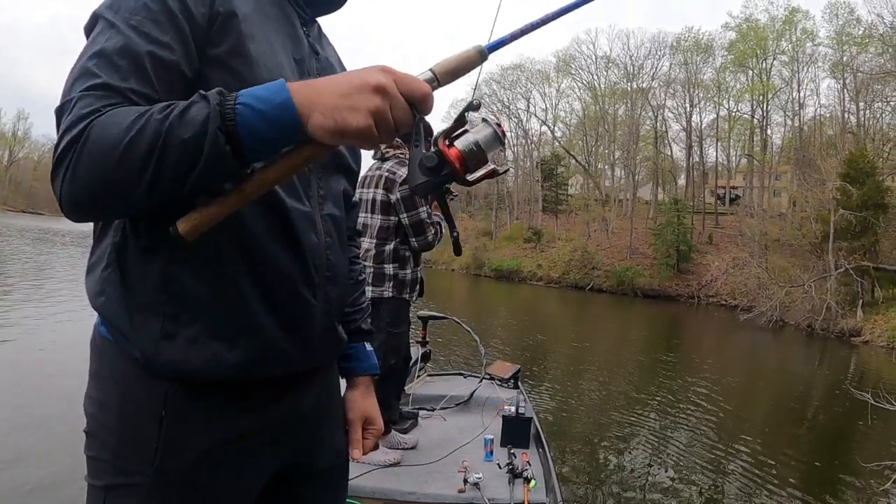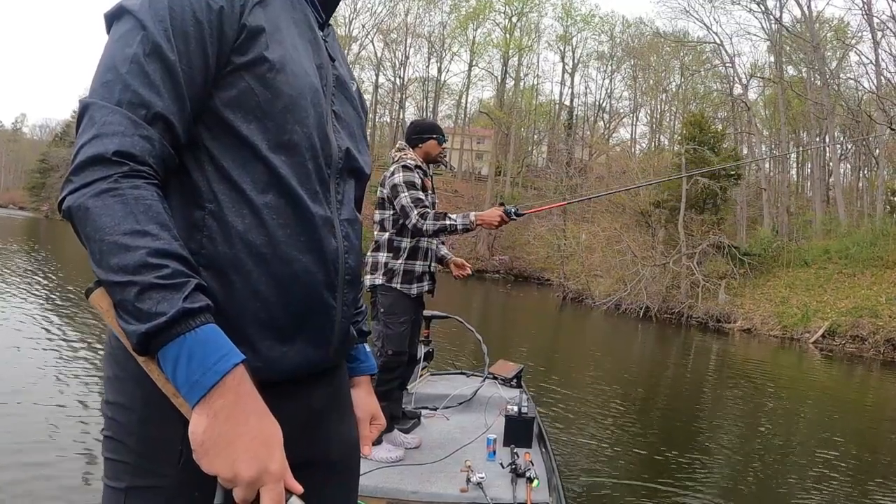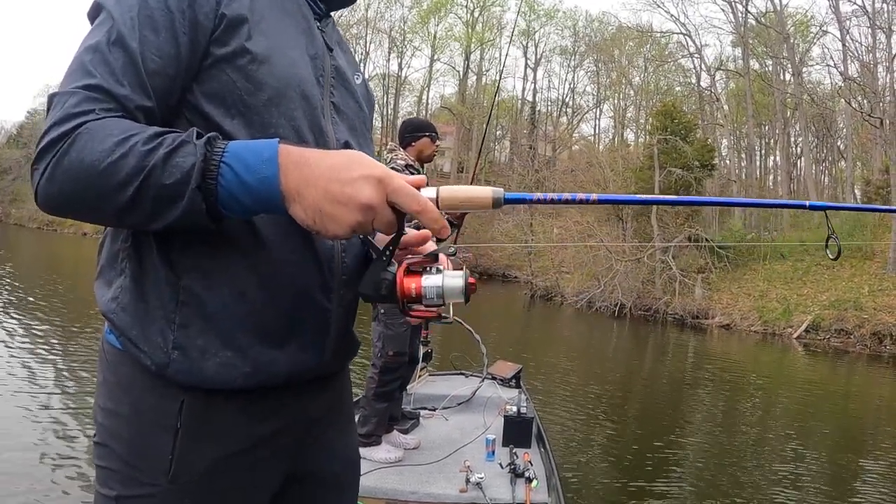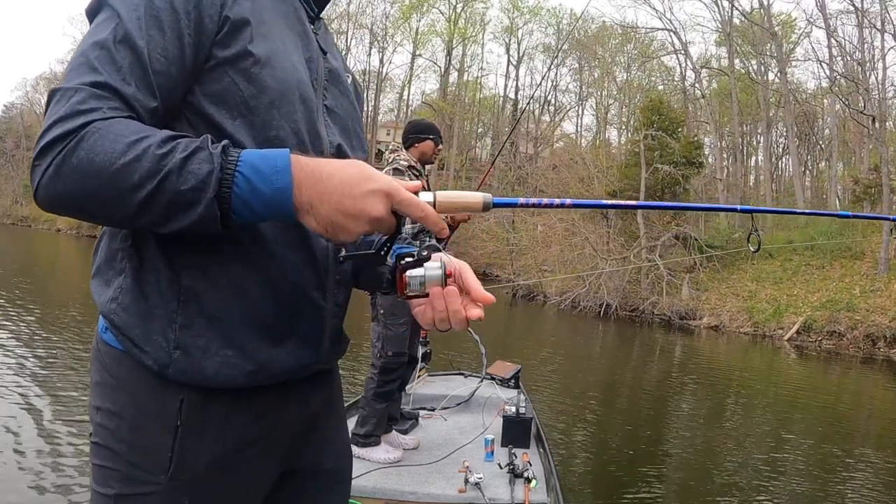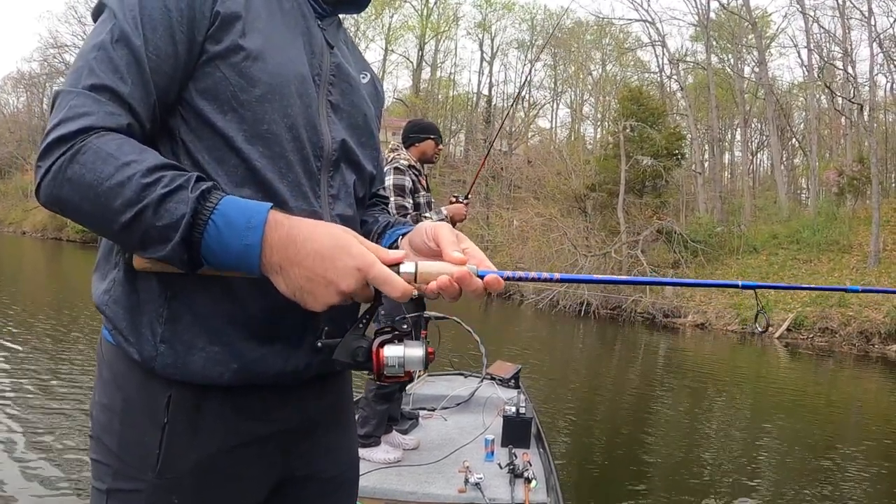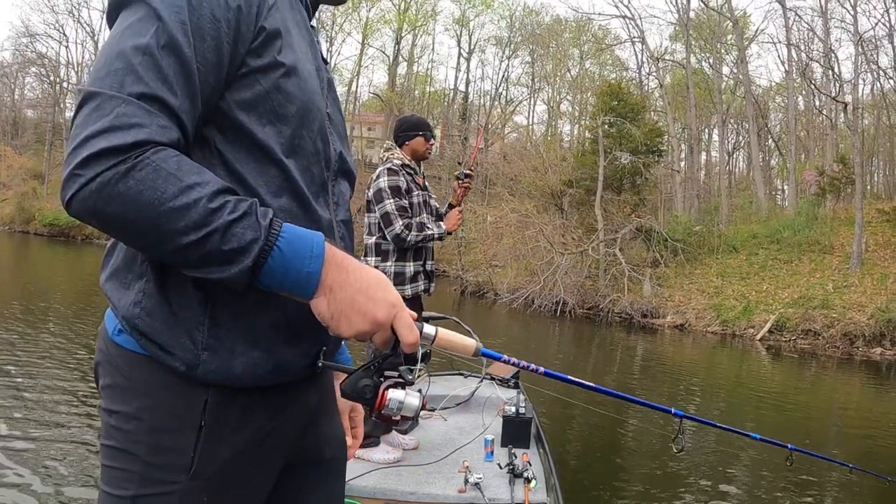They're at the bottom of the tree though. I see him. Got him. He hit it hard. I can't even see what's going on. I can't really see the camera from here. He smacked it, dude. There's a bluegill. Yep.